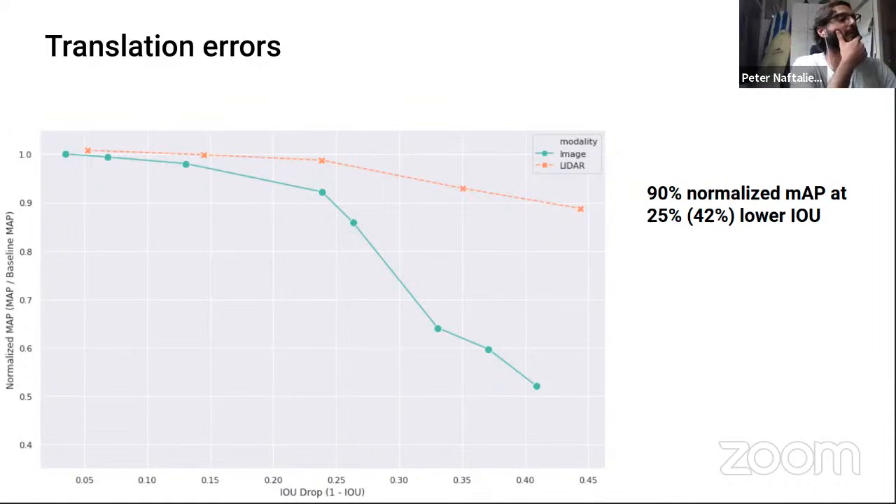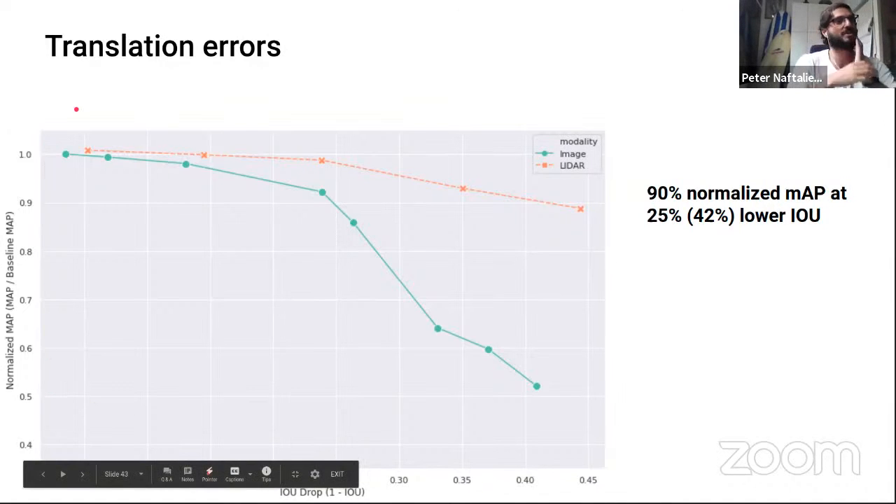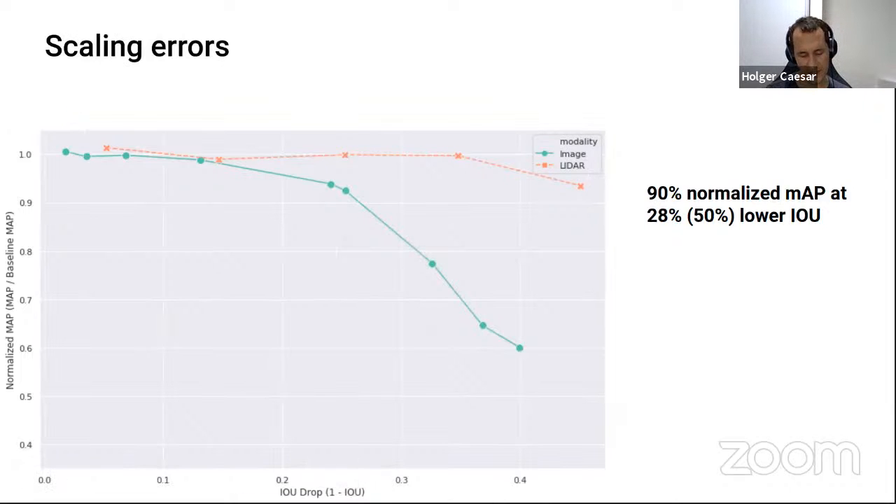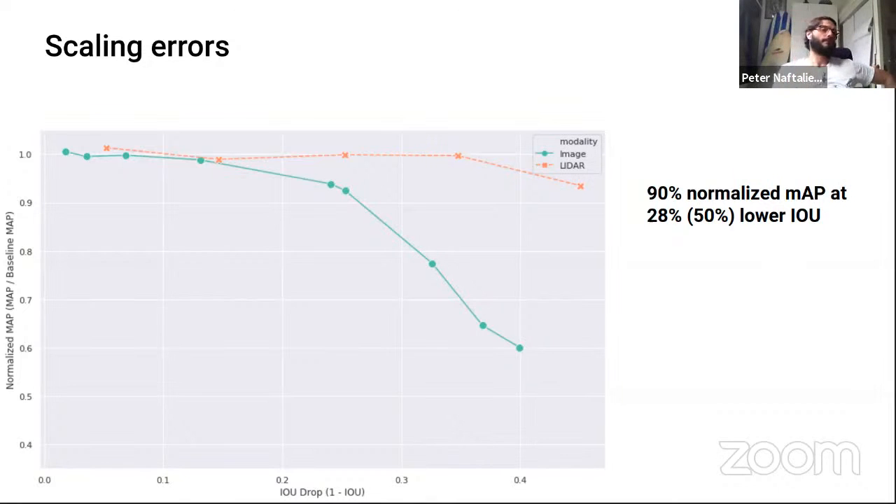And the IOU, do you change the size of the bounding box, or you just change the position? In scaling, you probably change the size, but how much do you change it? Yes, so it's a bit more complex, the study that we did. It is following a Gaussian distribution, I believe, for width, length, and height, and then randomly sampling from that, and then rescaling the box according to that. So the exact details are a bit more tricky, but the outcome is that if you reduce the IOU by this much, you will get this much decrease in mAP.